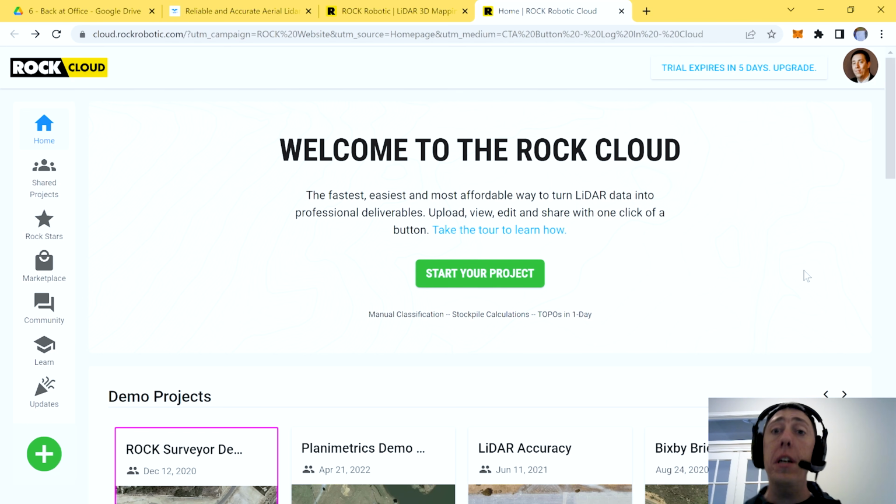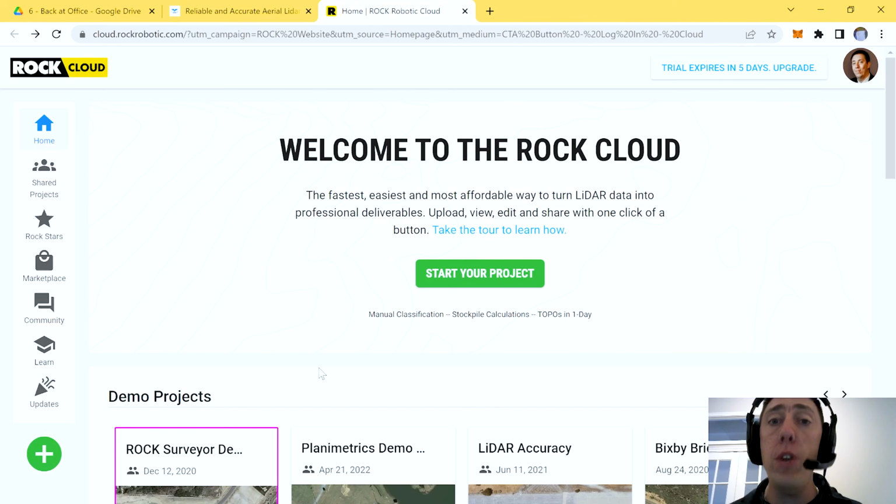The Rock Cloud allows businesses like ours to leverage their experience and their team so they take our raw data and turn it into something the client actually wants. It also allows my team to do what we're really good at: focus on capturing as much data as possible for our clients. Let me show you some of the really cool deliverables that Rock Robotics offers.